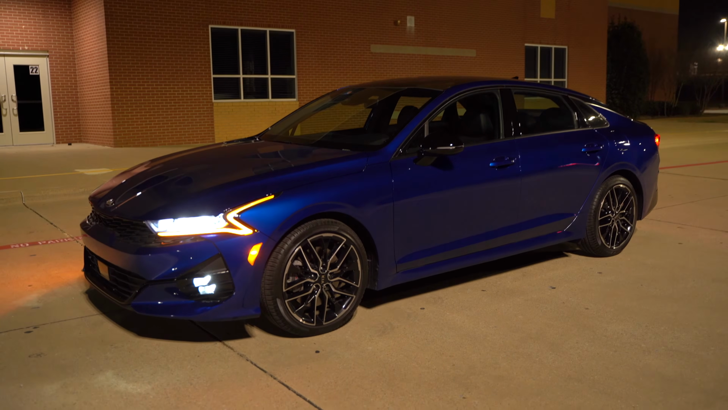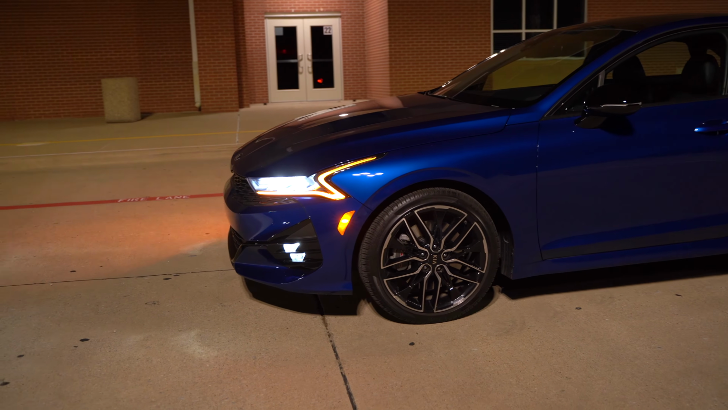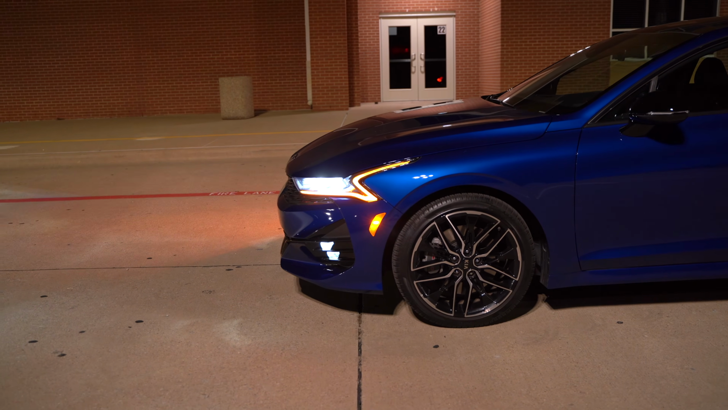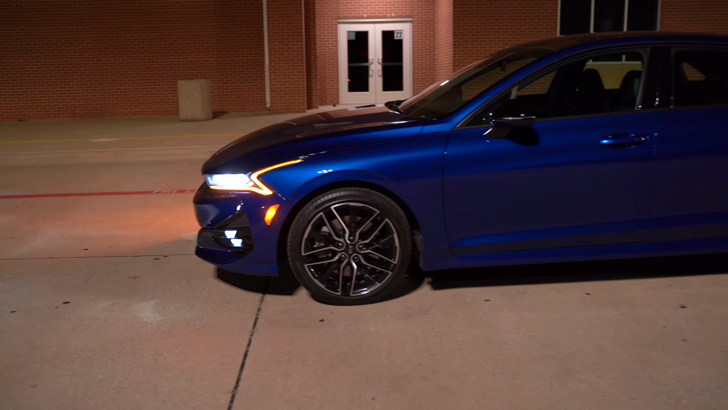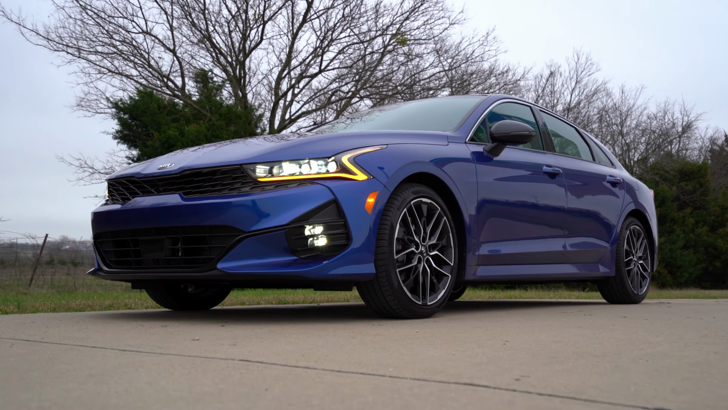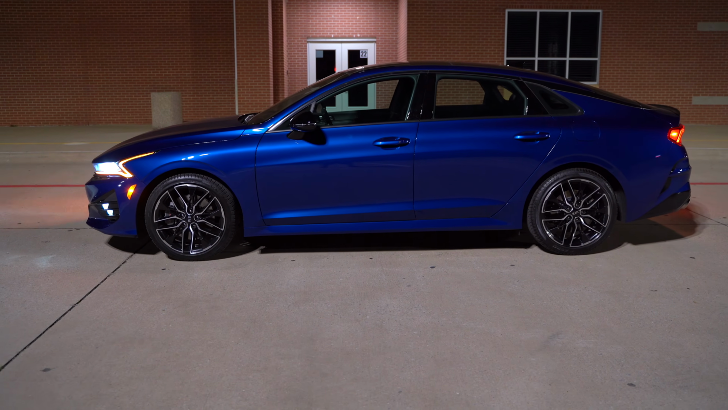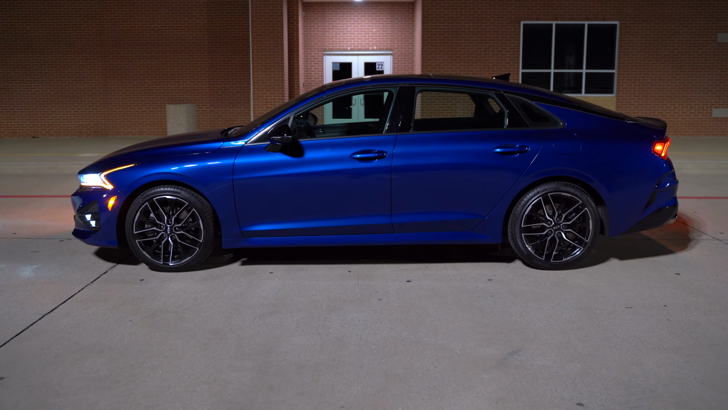Now looking at the side, you can see a nice bright marker light, and just the headlight in general really takes up a lot of the side panel up front. And you've got 19-inch wheels with this GT model. I think it looks pretty nice. I do have a full daytime review if you want to see all the details, but take a look at this sapphire blue paint. This blue paint really stands out.